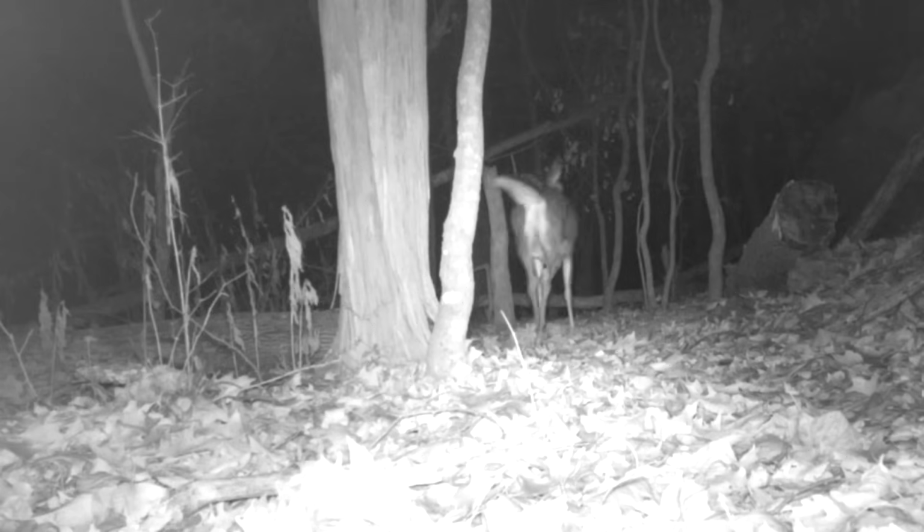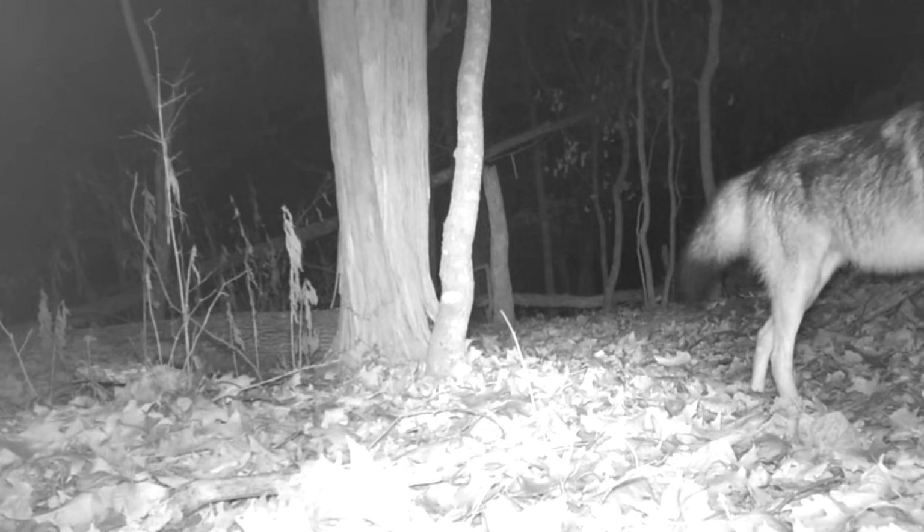And up on the ridge, deer seem awful nervous tonight. Of course, we know why. Old coyotes is out following them around. And on a rainy night, there's old Fred the fox moving through. Foggy night.